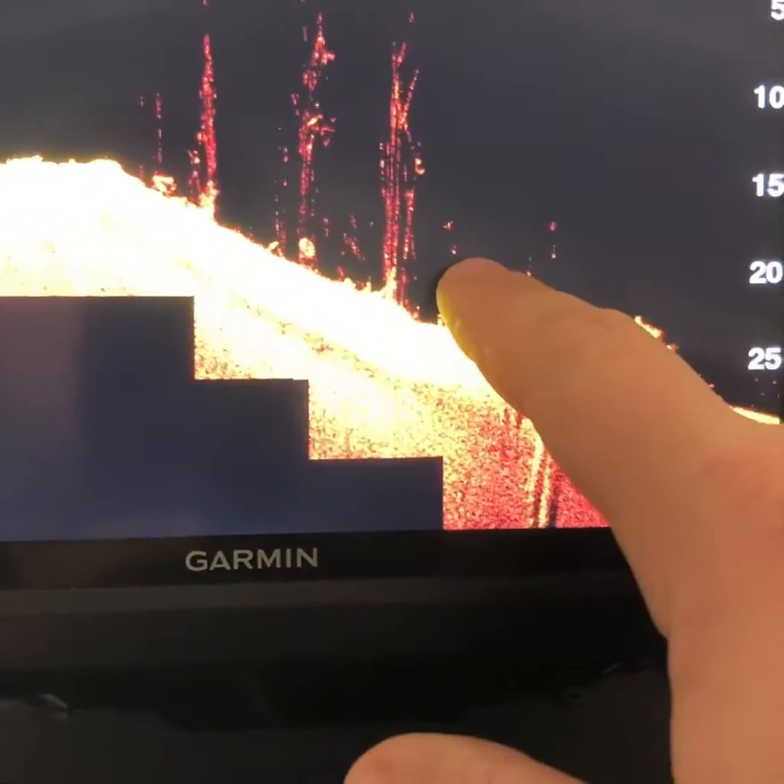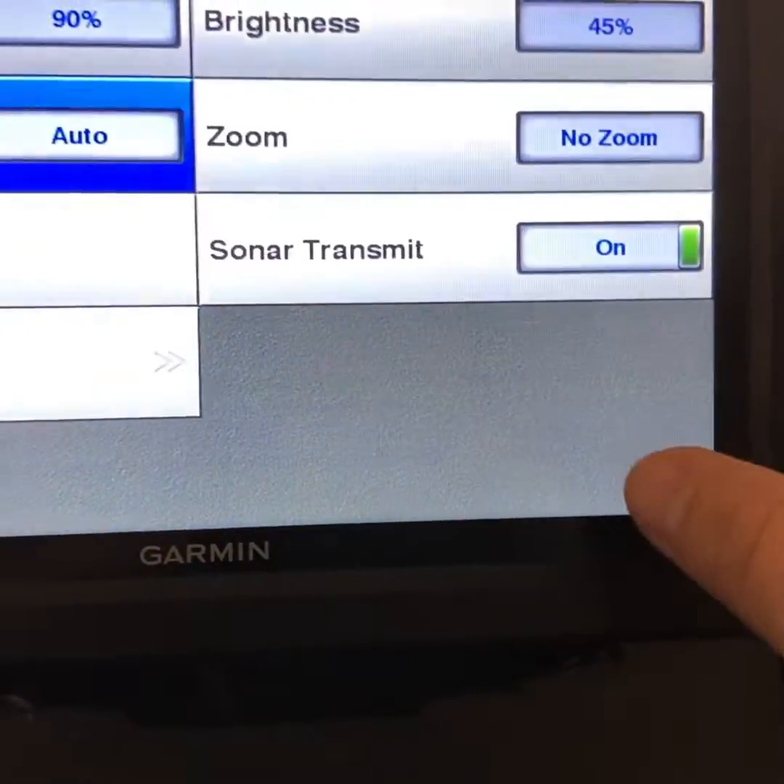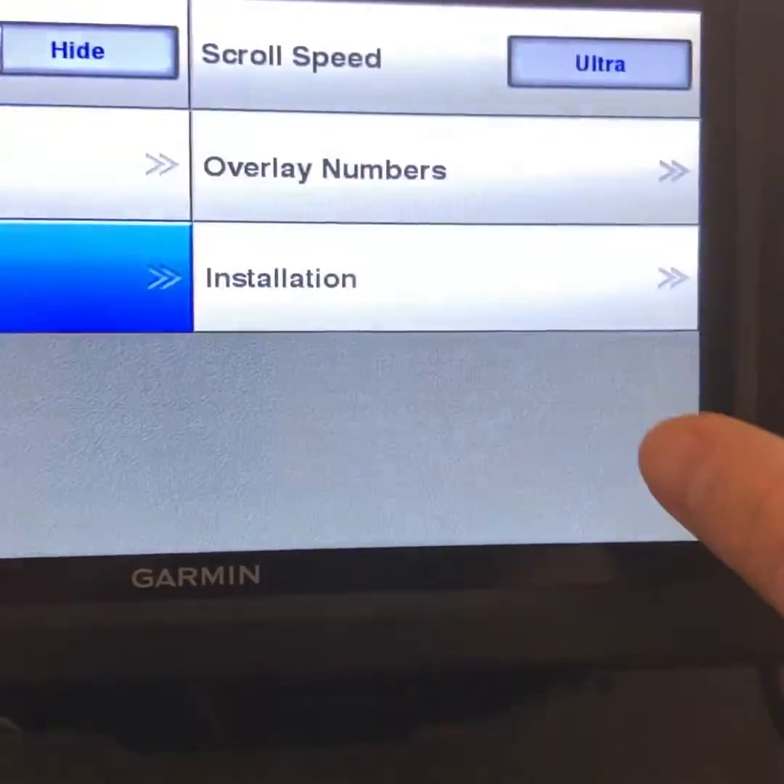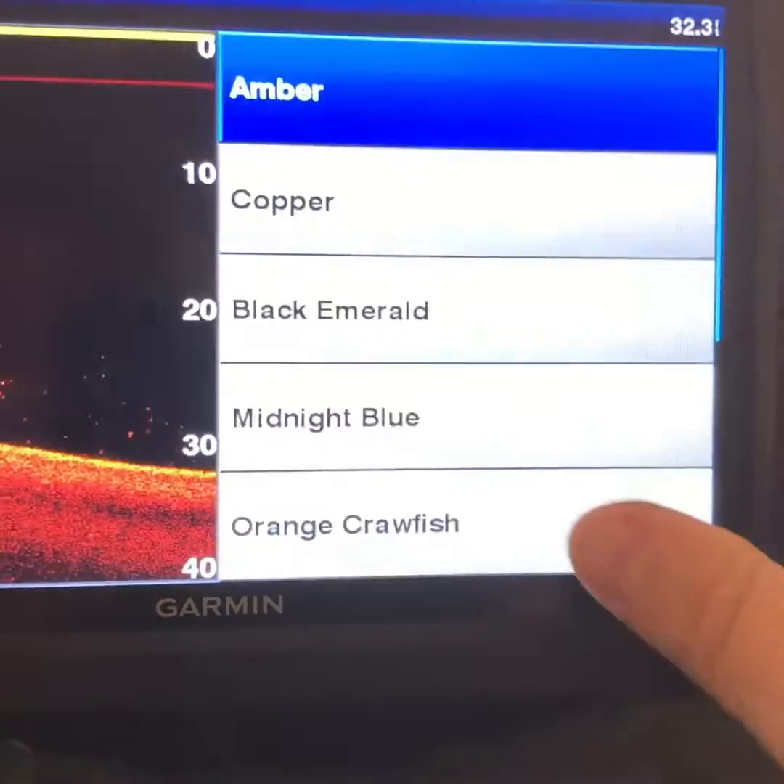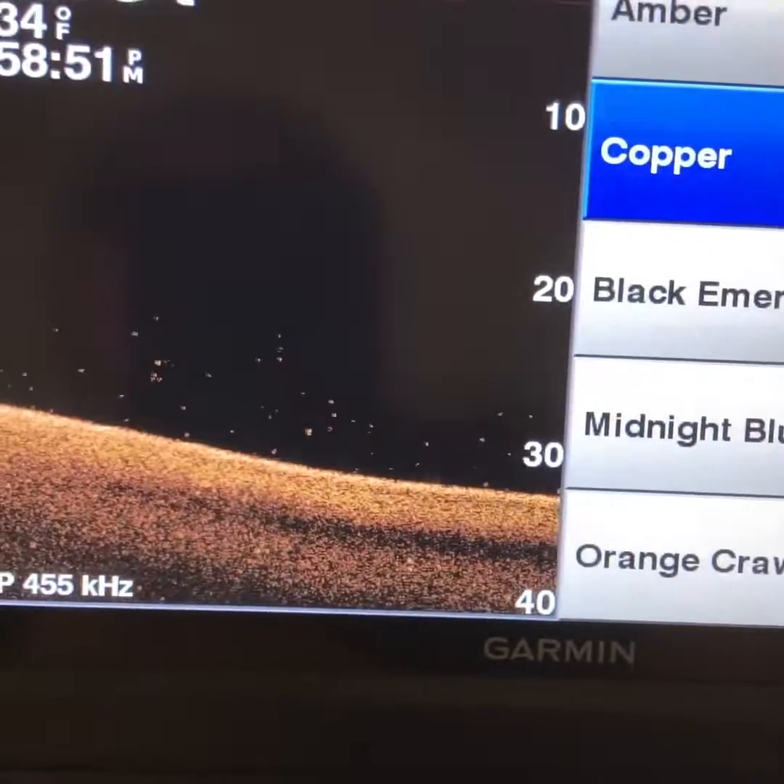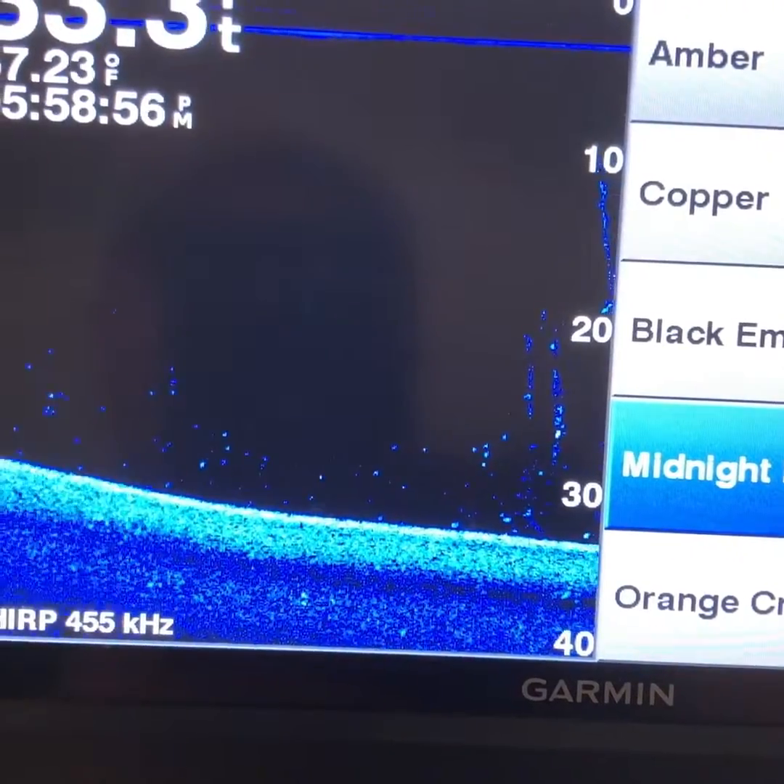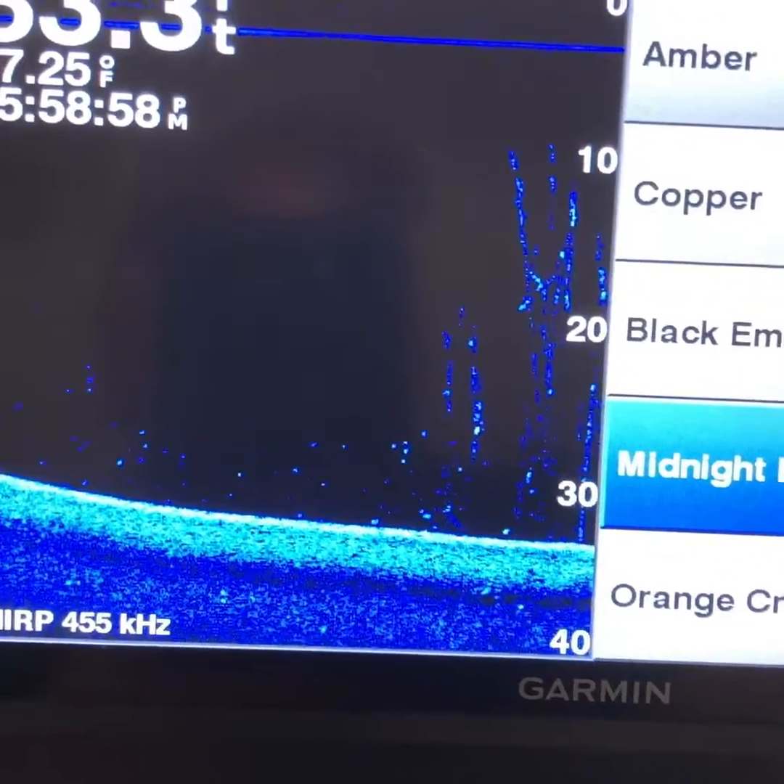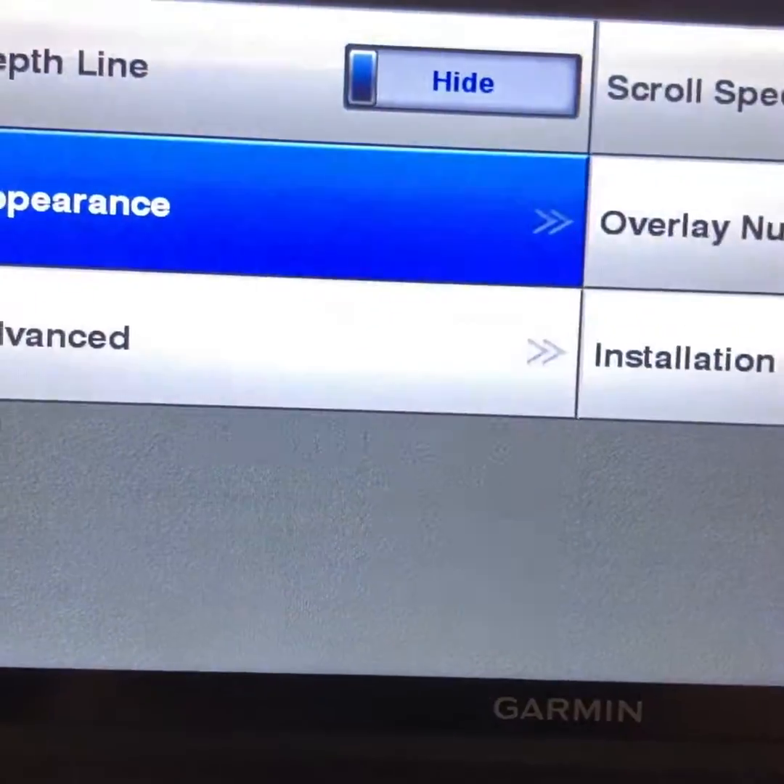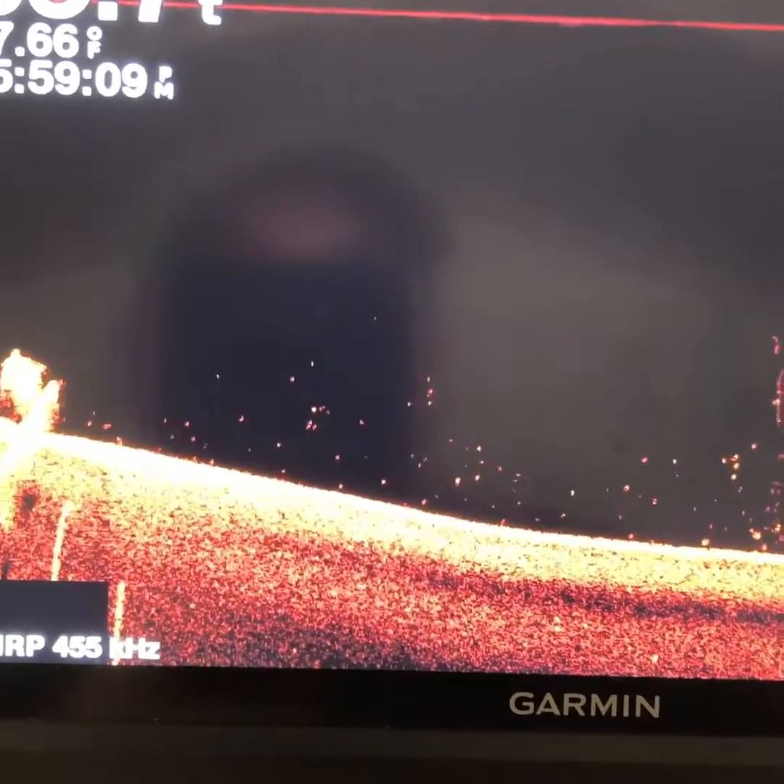Because see, with this amber, I can tell those are fish, but if I change it to advanced, appearance, and then I go to copper, those dots pop out a little bit more. Black emerald, they really, really stand out. Midnight blue is pretty similar to the other ones. So, you know, just play around with it a little bit until you get the view that helps you the most with your eyes. So, guys, that's how I set up my down view sonar.